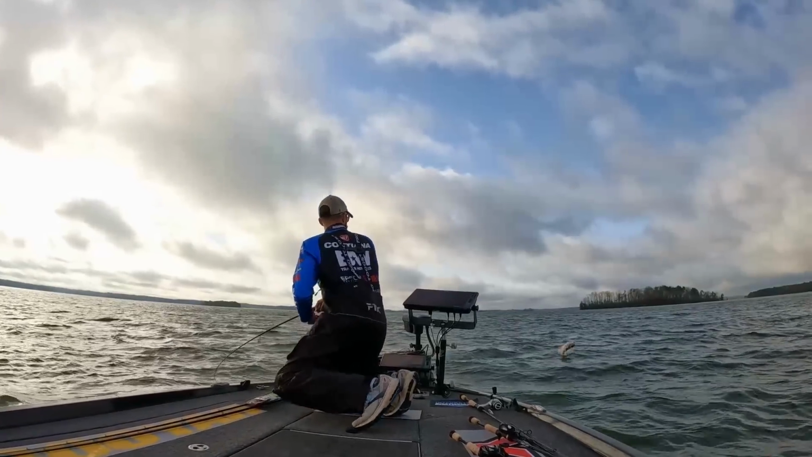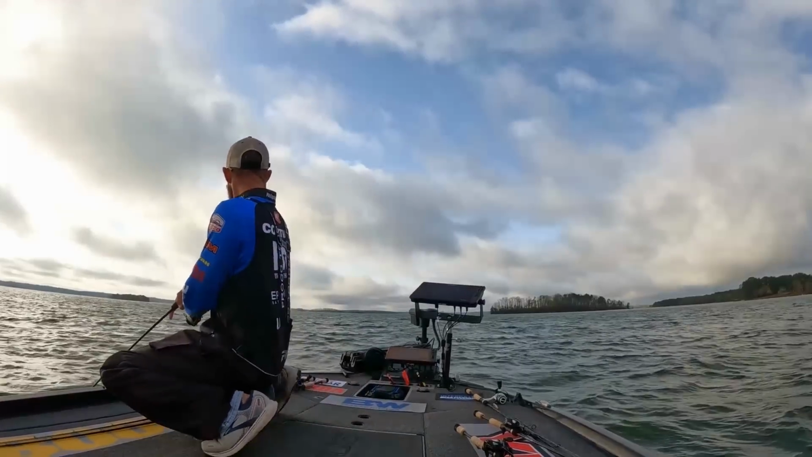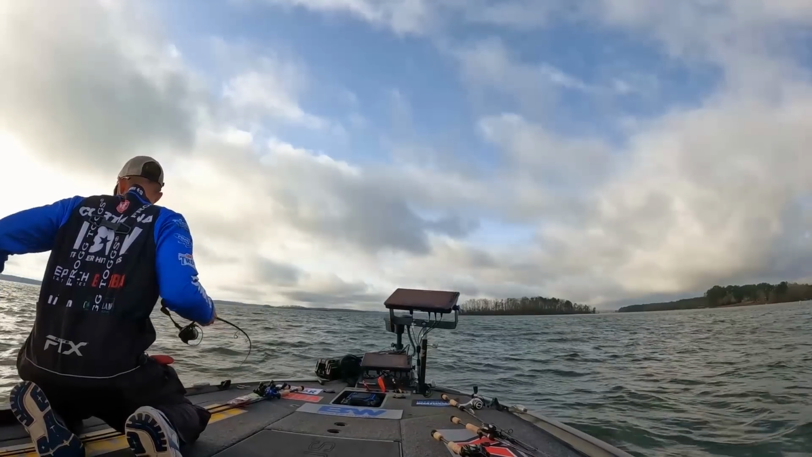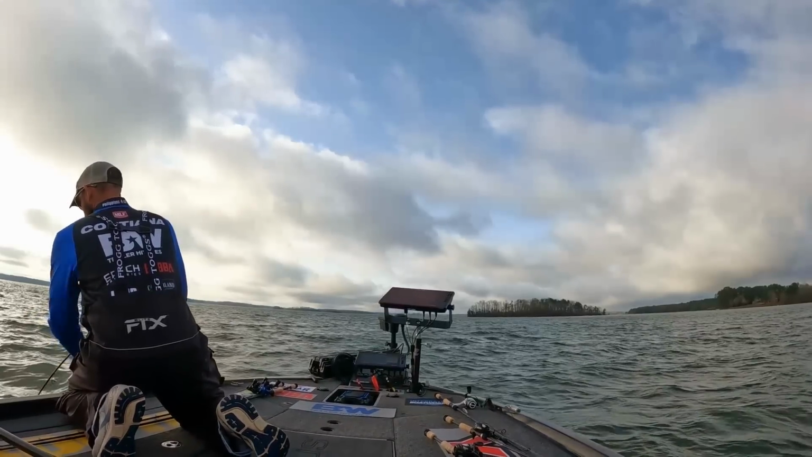Big. Oh my gosh, guys, we got a giant largemouth. I mean, giant largemouth. Giant. Holy crap, guys, giant.